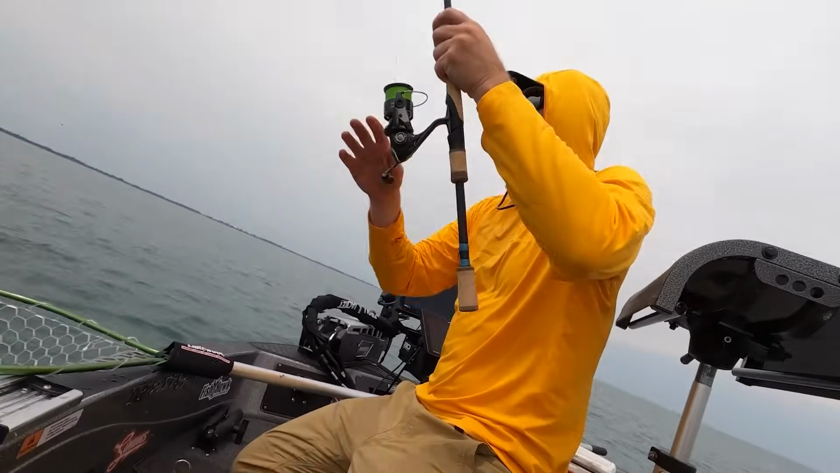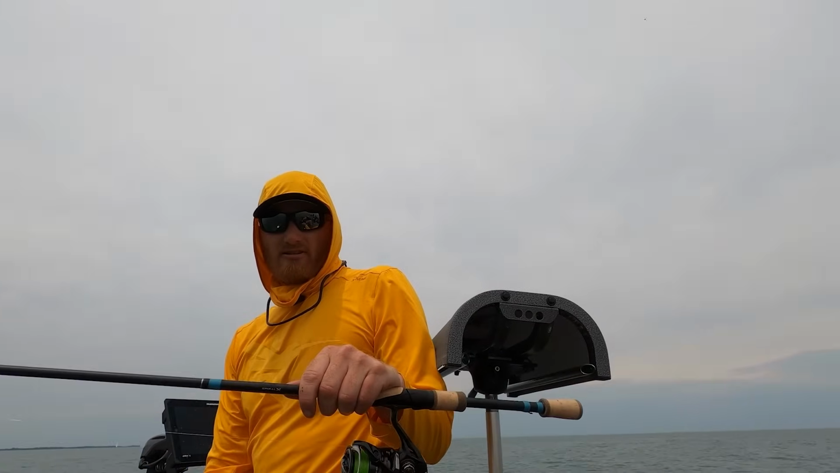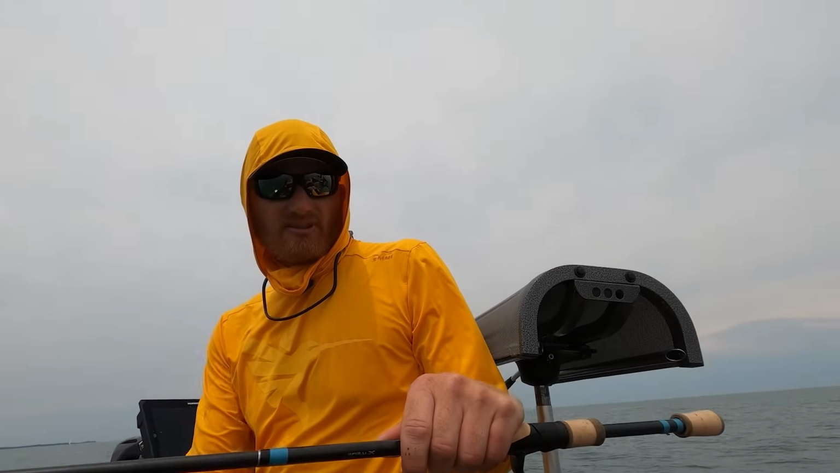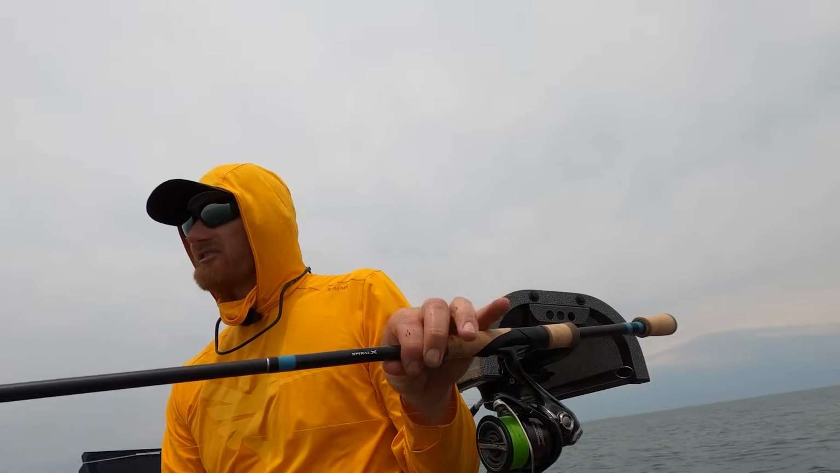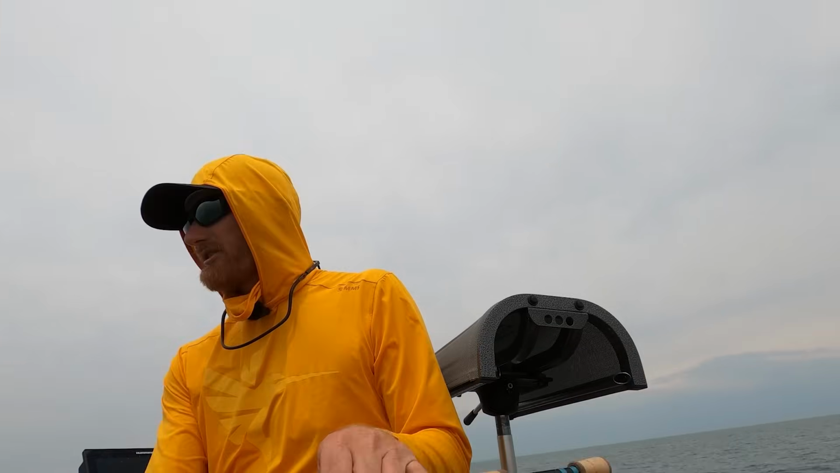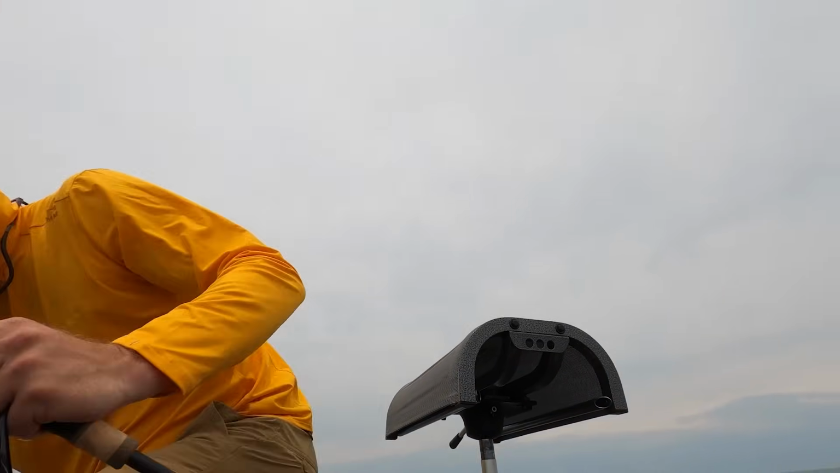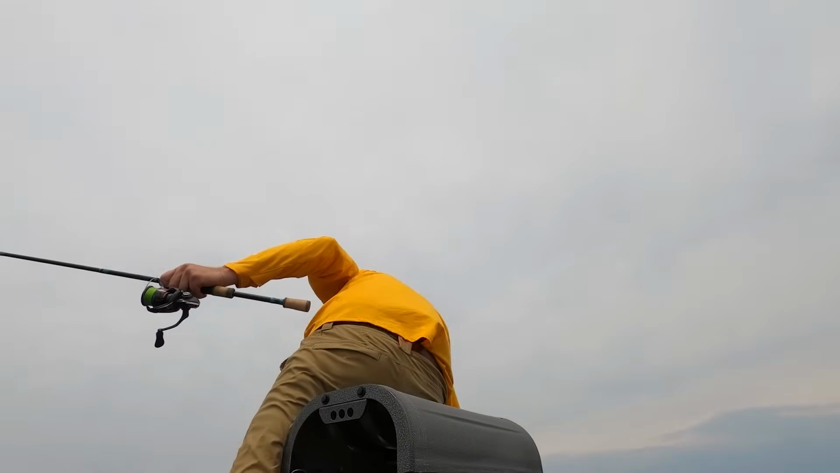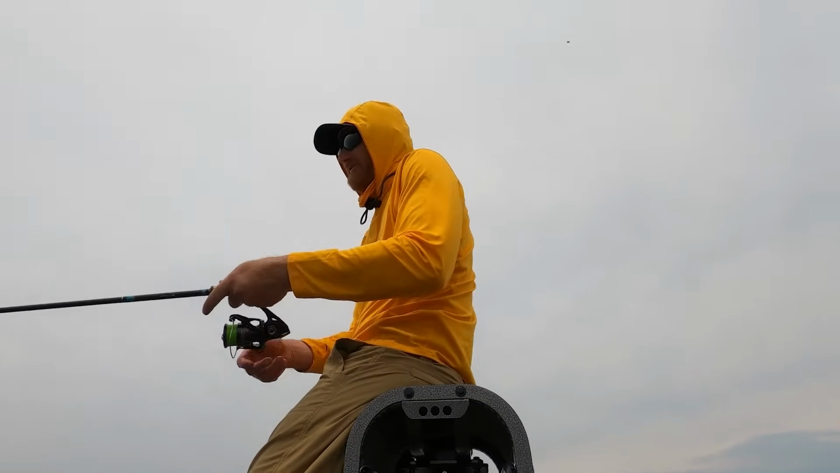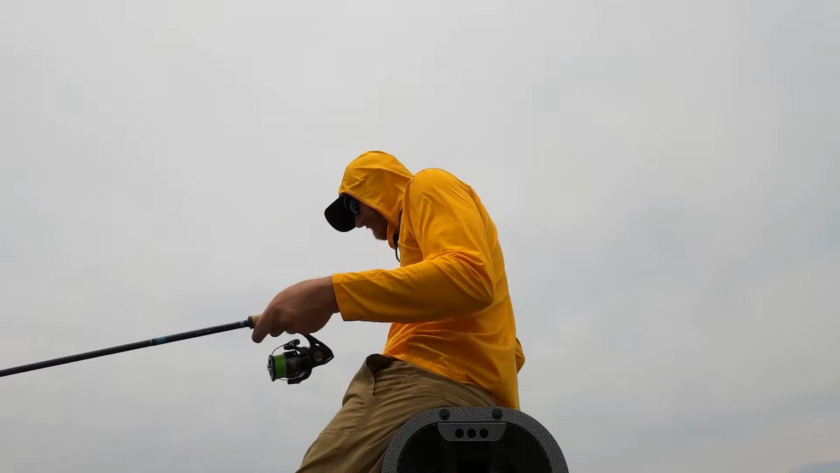And the big difference that we're doing here with the switch up is got a G Loomis here. This is an NRX Plus also, but it's a fast medium. This is an 842 SLR here, I think, SJR rather. But much, much slower. The other ones are really, really fast, and that's good when you're kind of popping and ripping those plastics. But that does not work very good when you're using live bait, because you want to just give them that extra second or so.